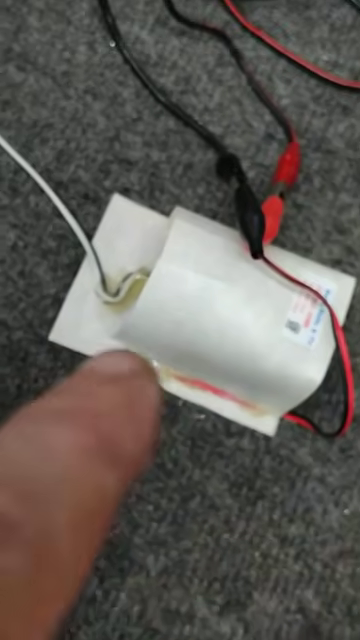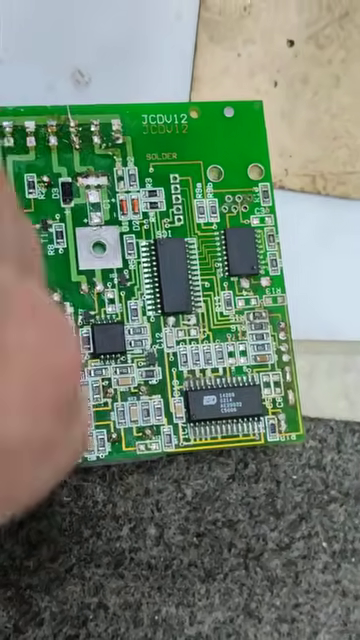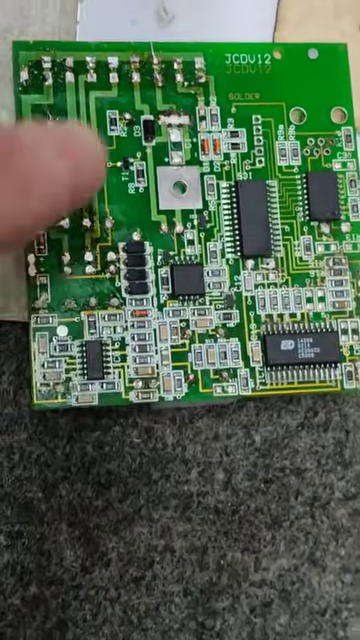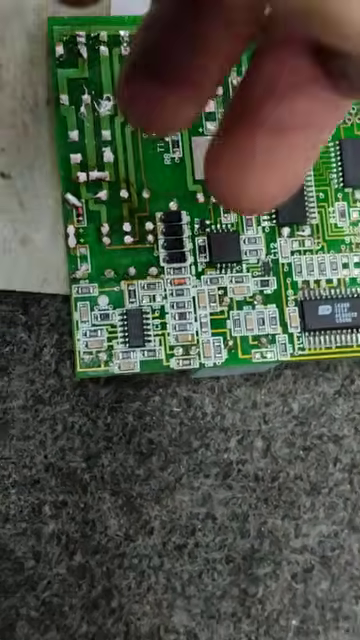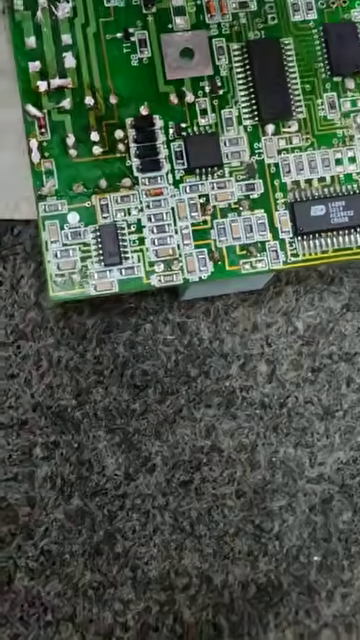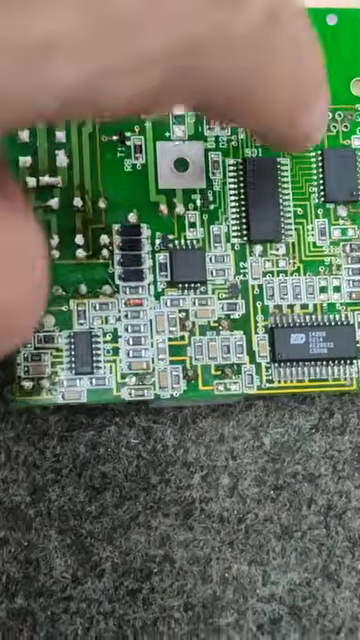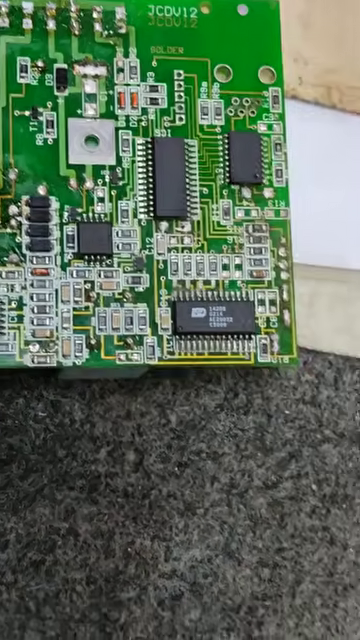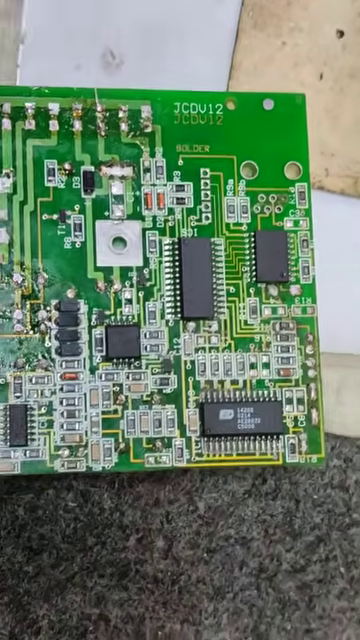You have to have a bit of experience. Otherwise, you can damage all other surrounding chips by, say, applying 3 volt. Right now, as I said, I use below 1 volt of injected voltage over here, in order not to damage maybe some sensitive chips which operate on 1.4 volt, 1.5 or so on.